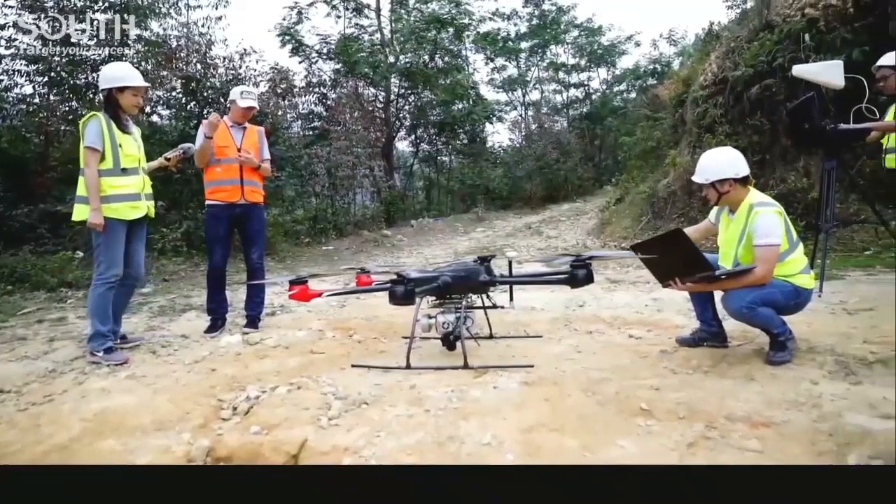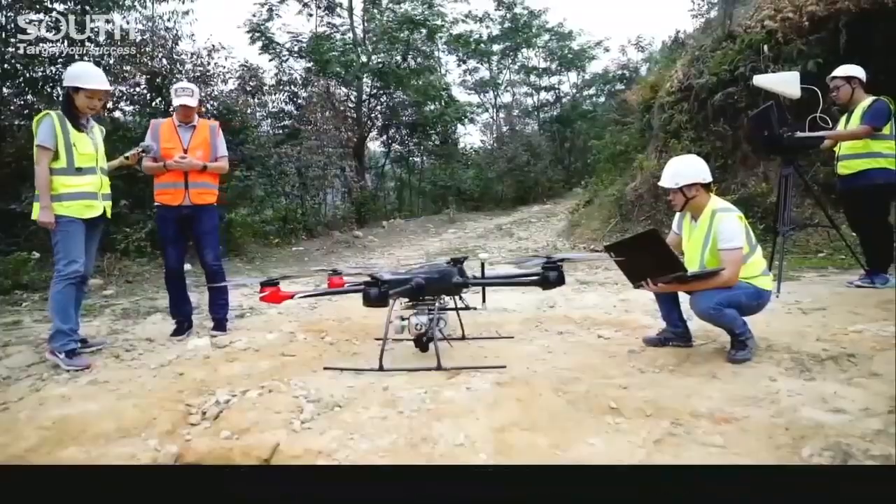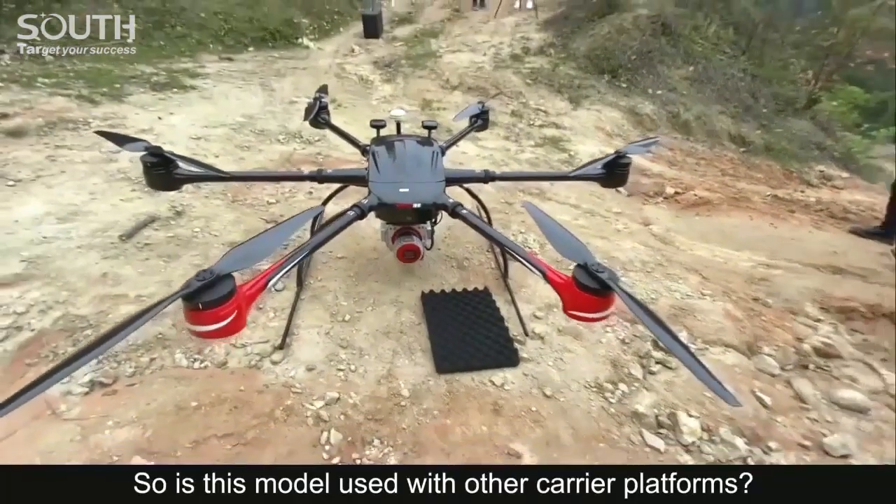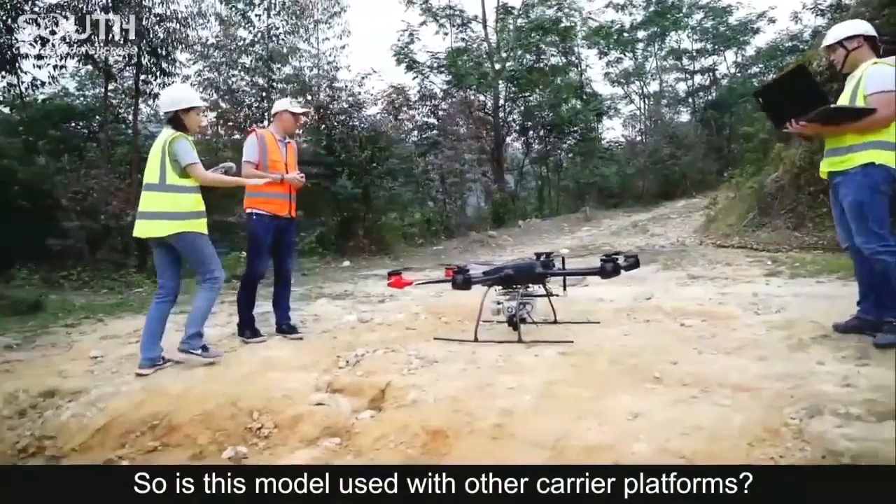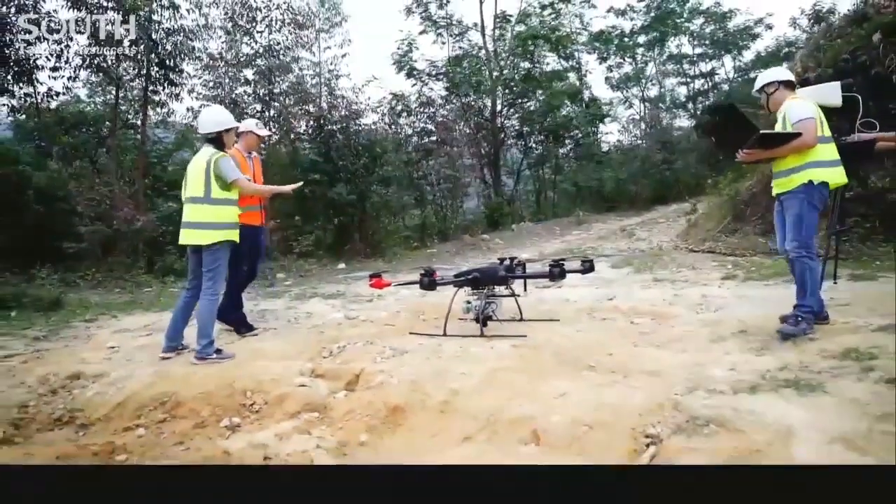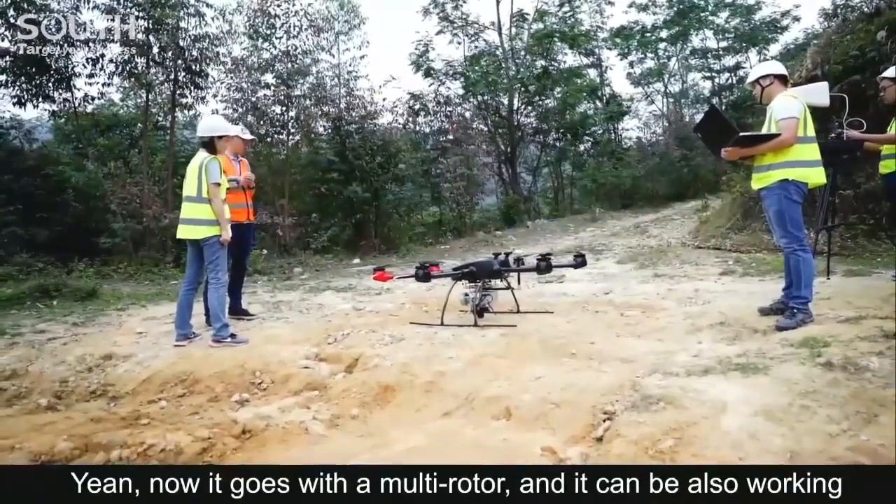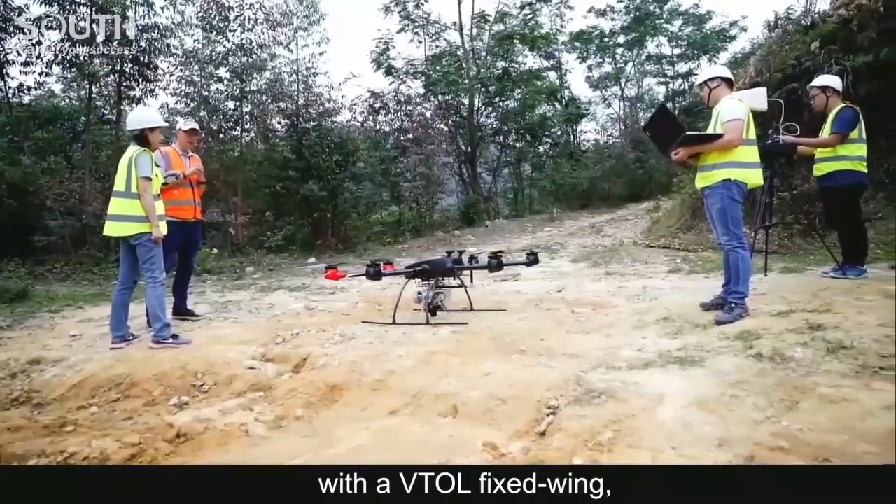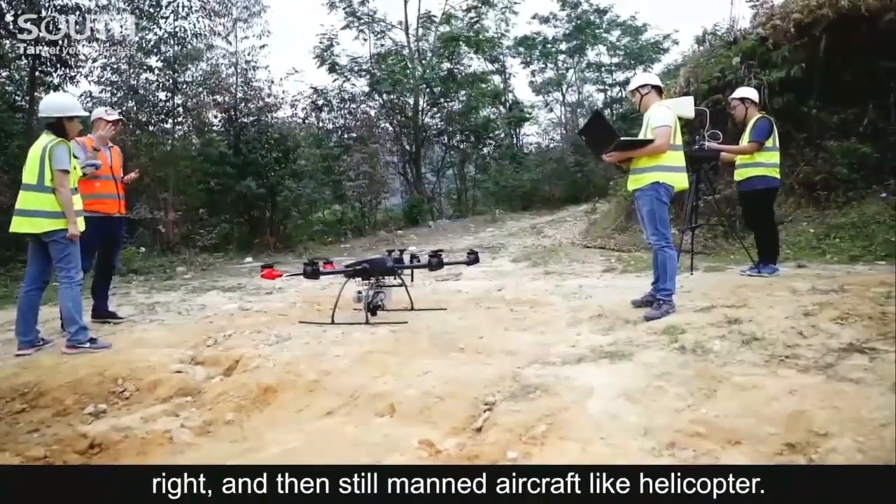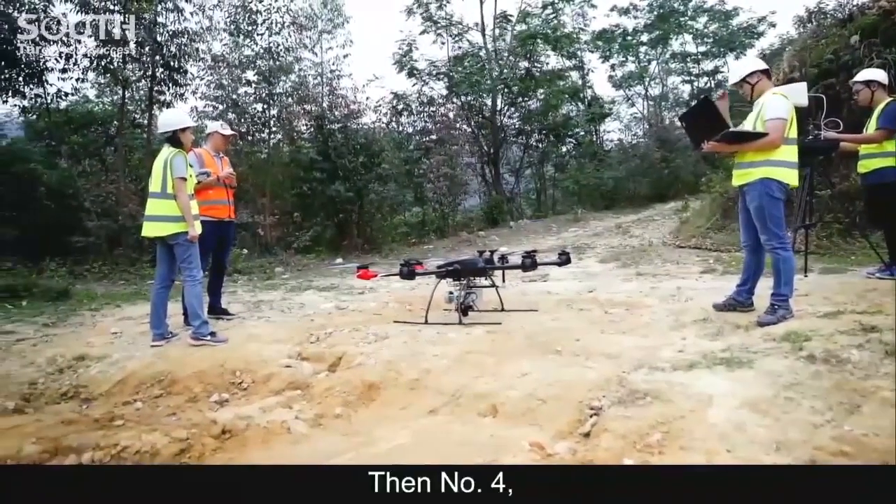So is this model carried with other carrier platforms? Yeah. Now it goes with multi-rotor, and it can also work with VTOL fixed wing. Right, and then still manned aircraft like helicopter. Then number 4, SUV-based automobile mode is possible too. Okay. Yeah.